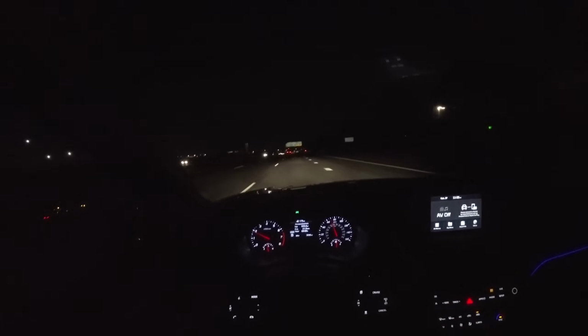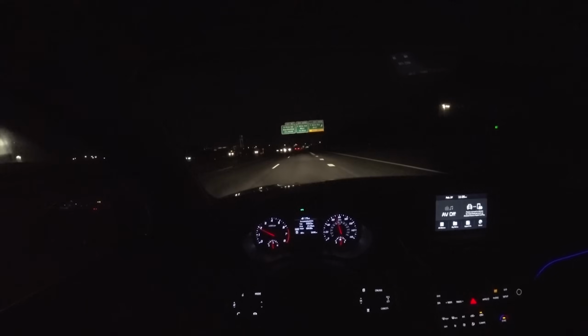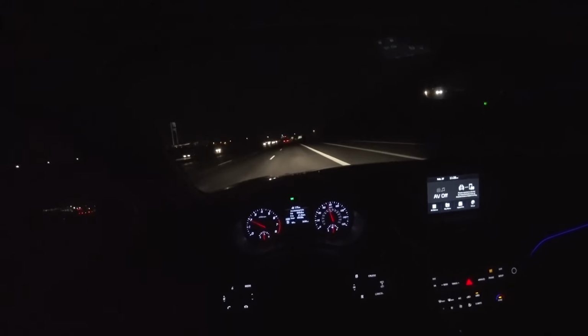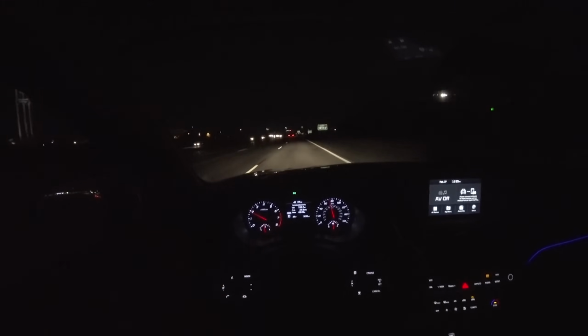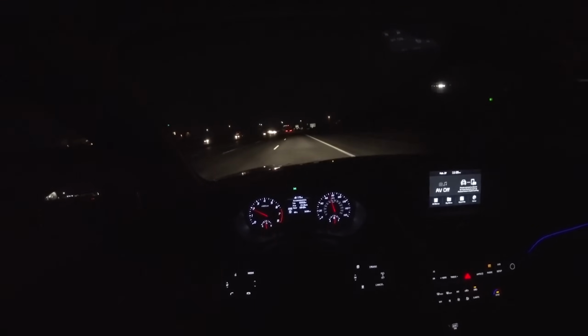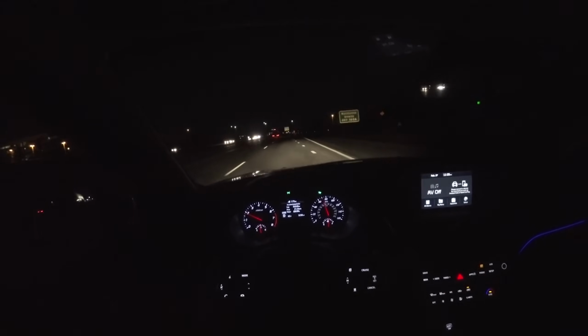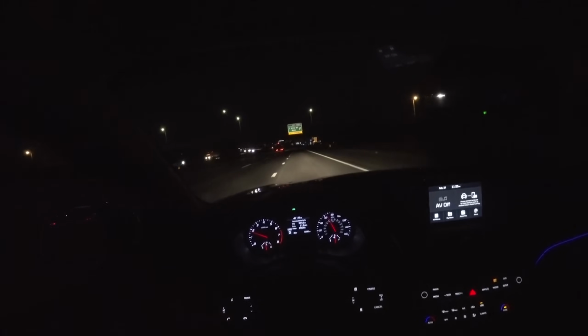Lane keep assist is great, but honestly, I like to be in control of the steering, and it feels like the steering wheel is trying to rip it. The steering wheel takes priority in control with the lane keep assist setting, so I usually leave that off. On the highway, it's really comfortable, very quiet. There's not a lot of engine noise from this drivetrain, from this 2-liter turbo. Gas mileage has been okay, about 22 miles to the gallon. Nothing really to write home about.